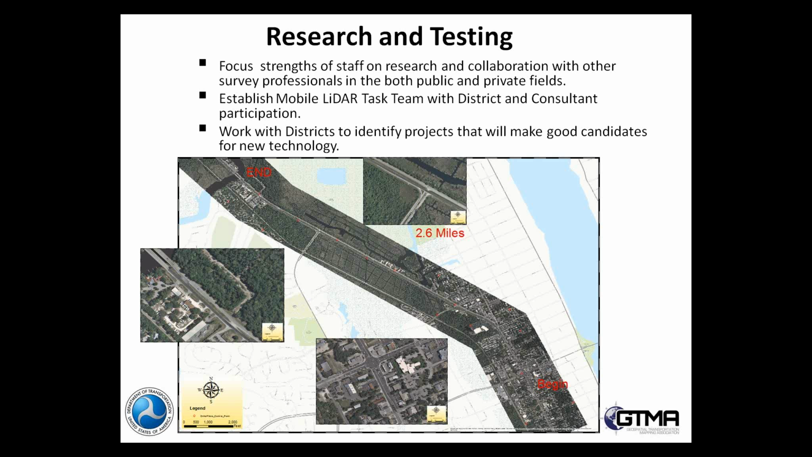One of the things that we did early on was establish a mobile LiDAR task team. The state surveyor, John Kraus, called together district surveyors, and we got representatives from each of the districts, persons that were involved or very interested, were going to be champions for the district, and were involved in forming a mobile LiDAR task team.